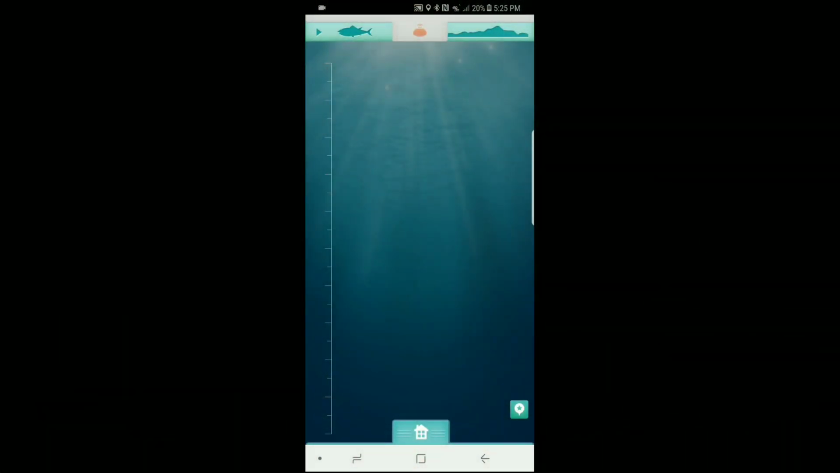Okay guys, I wanted to show you a quick look inside of the app, kind of see how it looks. I actually paired my IBobber, so what you're seeing at the very top there is the IBobber. It's actually live, so that's what it will look like once you pair it up and sync it. You'll see that bobber, it just kind of gives you an indicator that it is connected to the app.